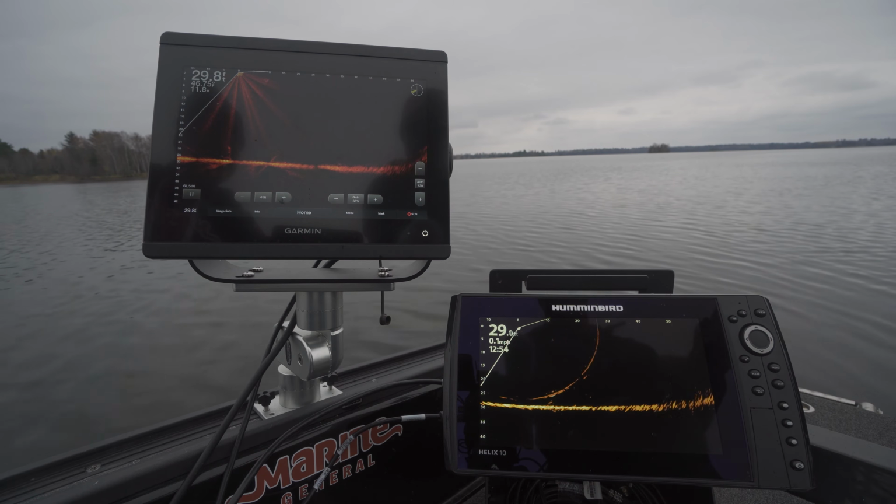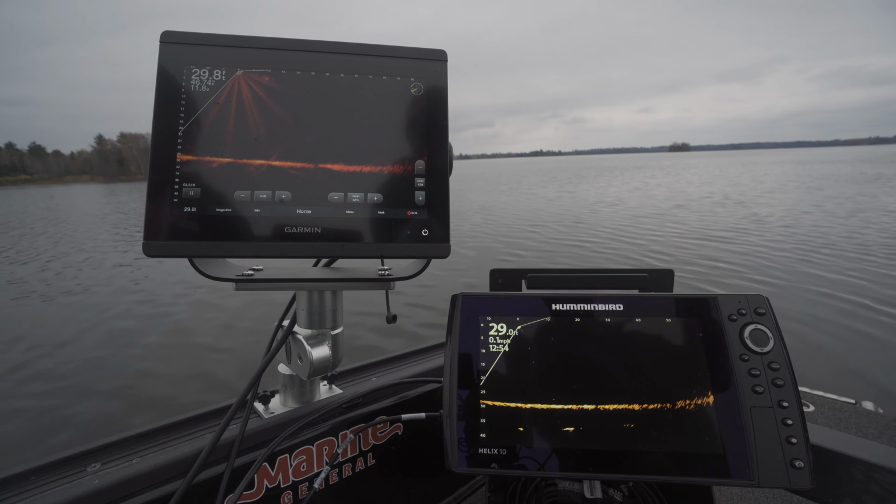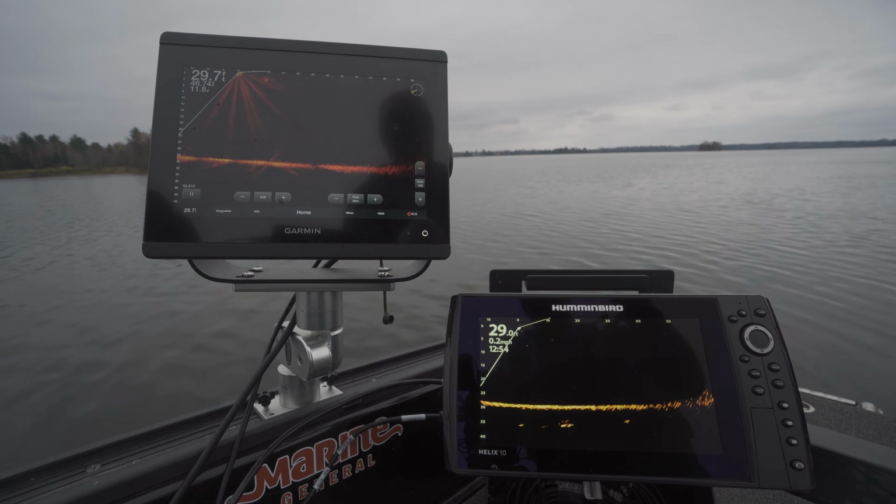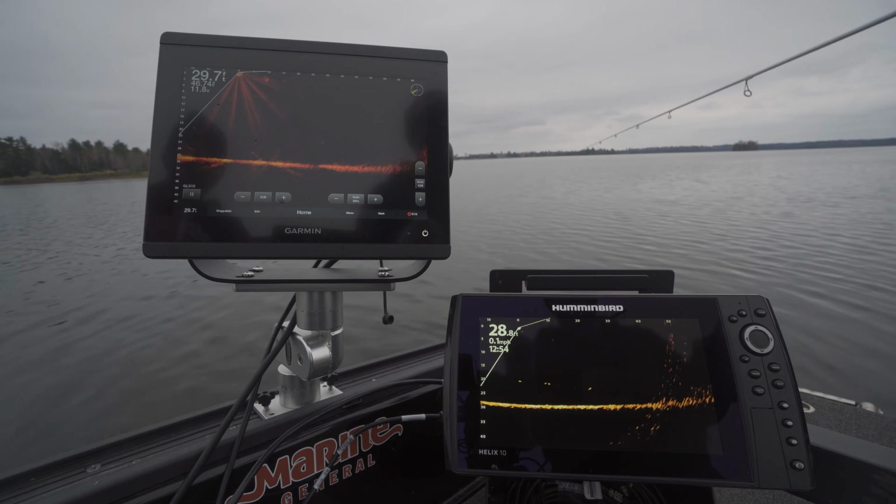It's faint on the live scope, but you can definitely see it. And now we can see it at 40 feet, it just popped in. So 40 feet is kind of the magic number on the Mega Live with these settings. With these settings, like I said, it's our first time out.